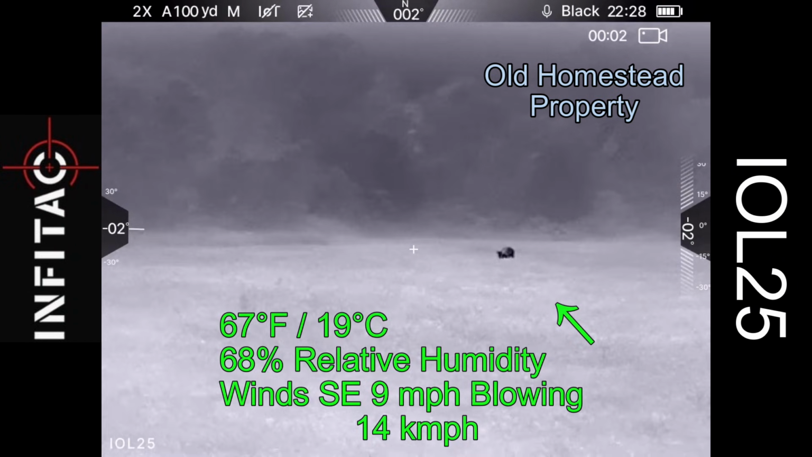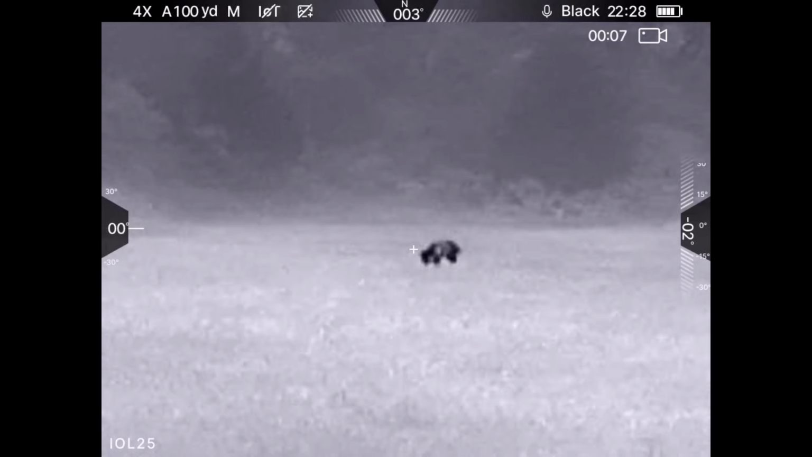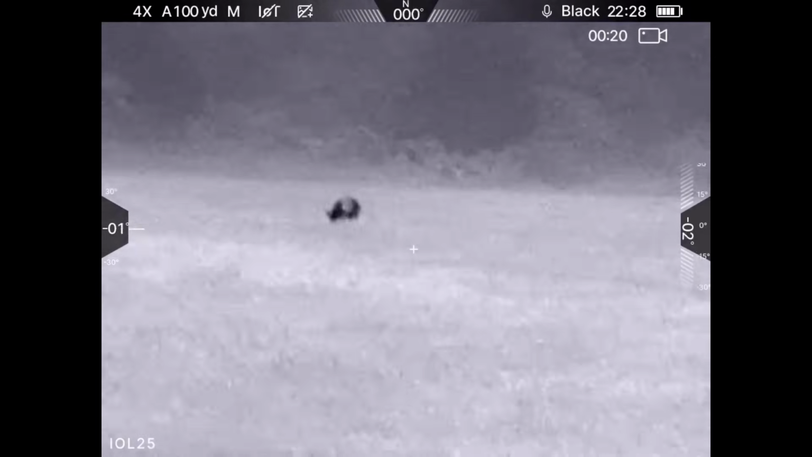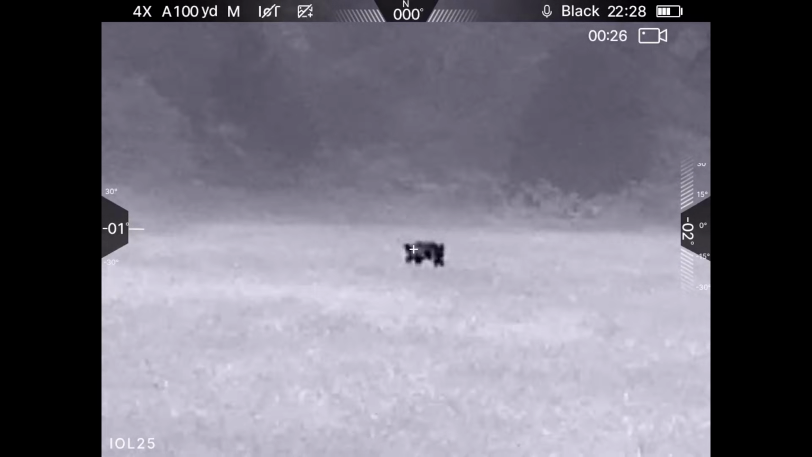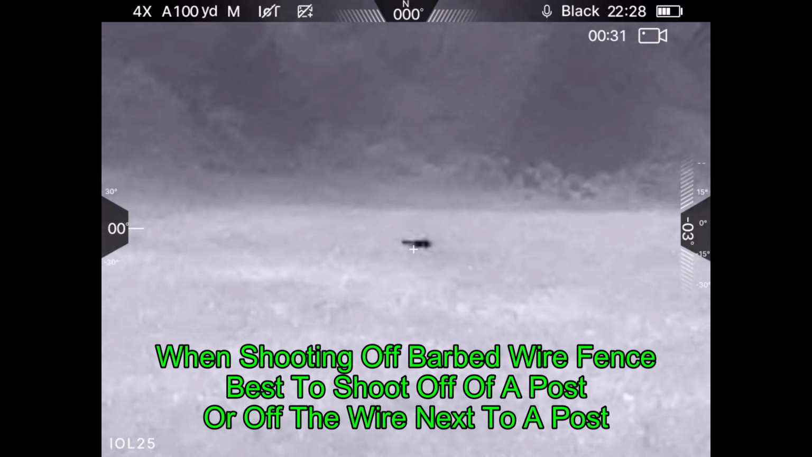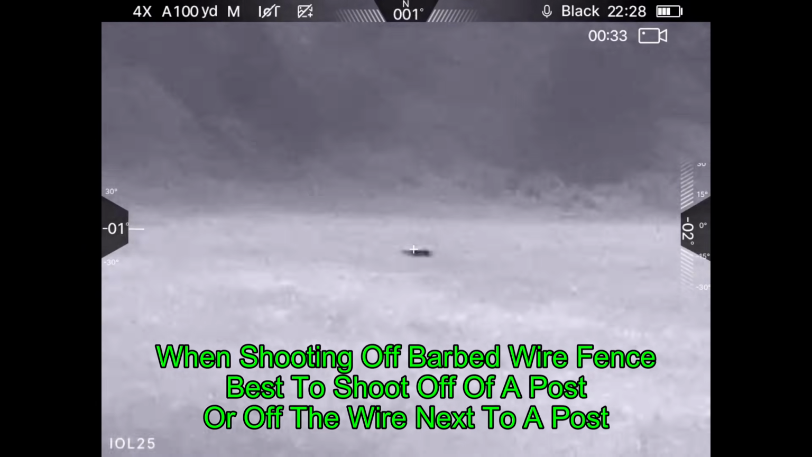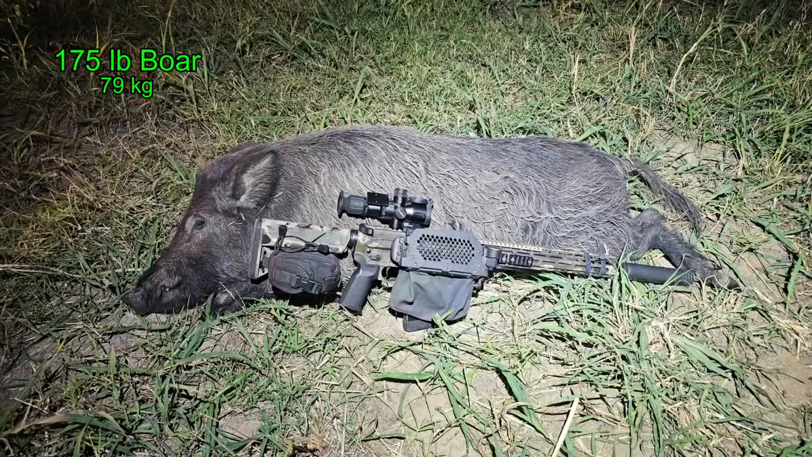And the last hog of this first night of hunting with the INFITAC IOL25 turned out to be a boar. He was right by the gate when I pulled into the gate, and as I got out of the truck, he took off running out into the field. I was initially set up on the wire of the fence, and I decided that wasn't steady enough, so I moved to a fence post. Alright, here we go. One shot, and down he goes. If given a choice, take the fence post over the fence wire. This boar turned out to be 175 pounds.